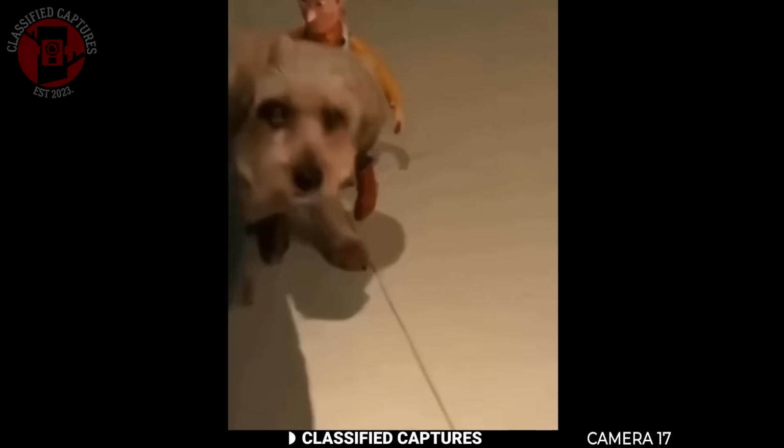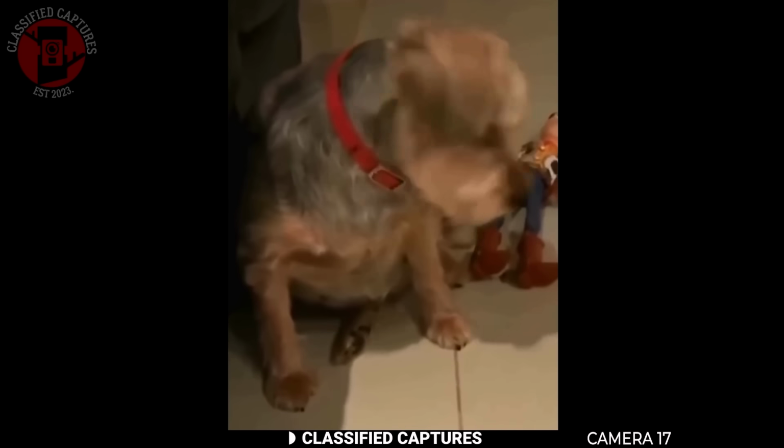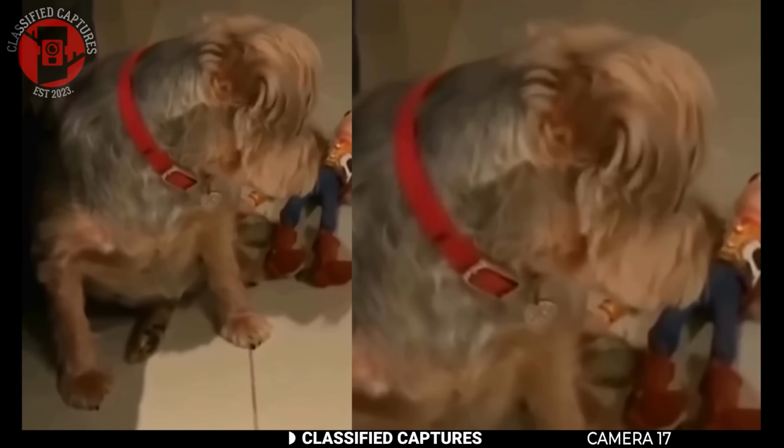A man was sitting quietly in his living room one night when he began hearing strange noises behind the couch. It wasn't loud, just enough to make him uneasy, so he turned his phone camera on thinking it might be his dog playing with something. But when he rounded the couch, he saw something he would never forget. A Woody doll standing upright on its own by his dog, and it's perfectly balanced. As soon as the doll seems to realize it's been seen, it fell over onto the floor.